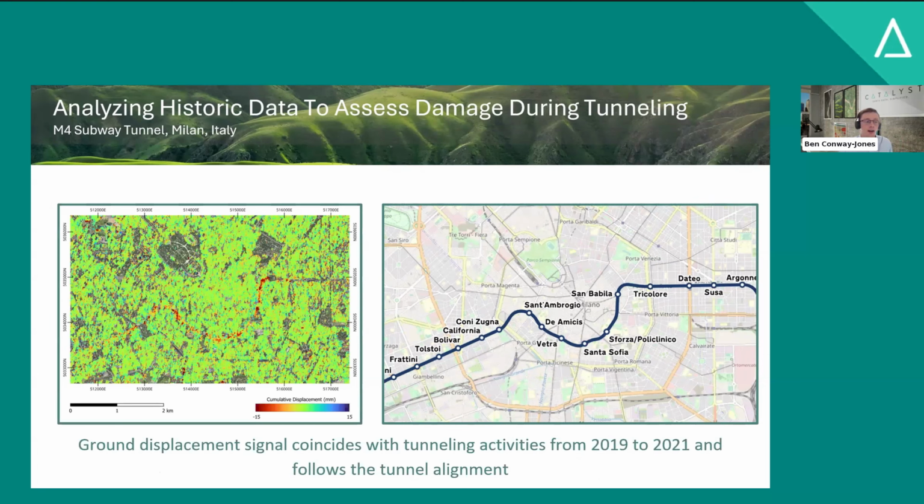On the left-hand side, we have our InSAR result. So this measures cumulative displacement from 2019 through to 2021. Each colored pixel is where we have a measurement. Green is showing us that we have near on 0 cumulative displacement. Red is movement away from the satellite. So this is a 1D result.